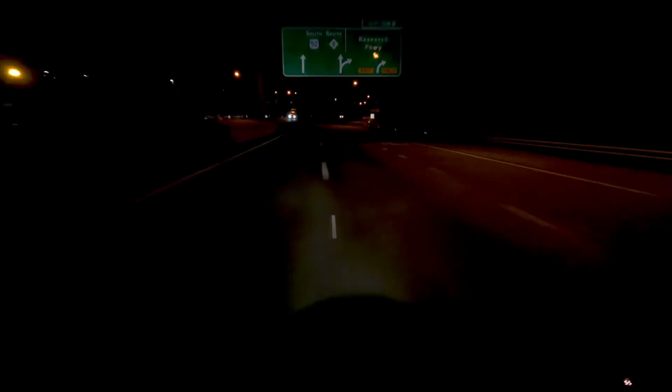A lot of people are afraid to ride at night. The only thing you can do is be confident in your ability, and don't be cocky, because cockiness will make you complacent.